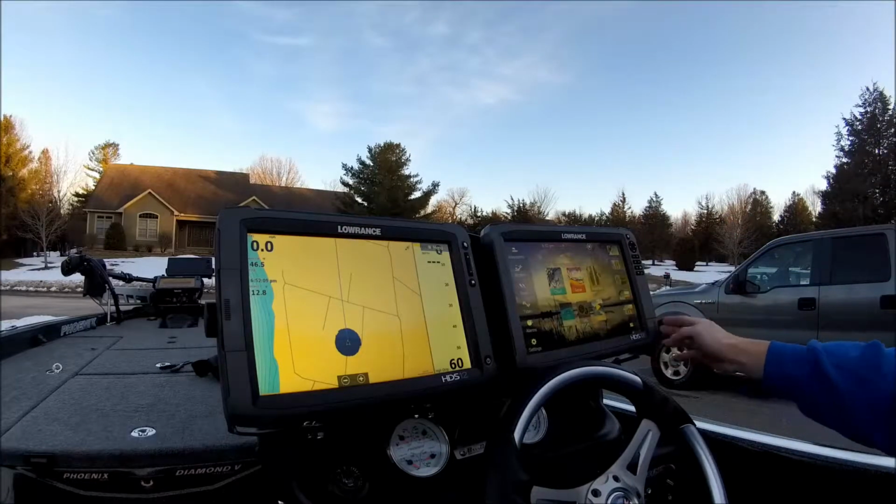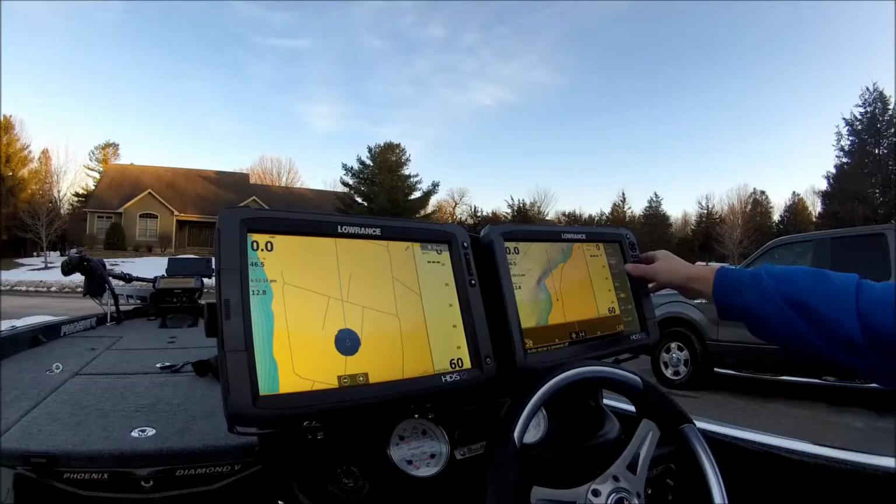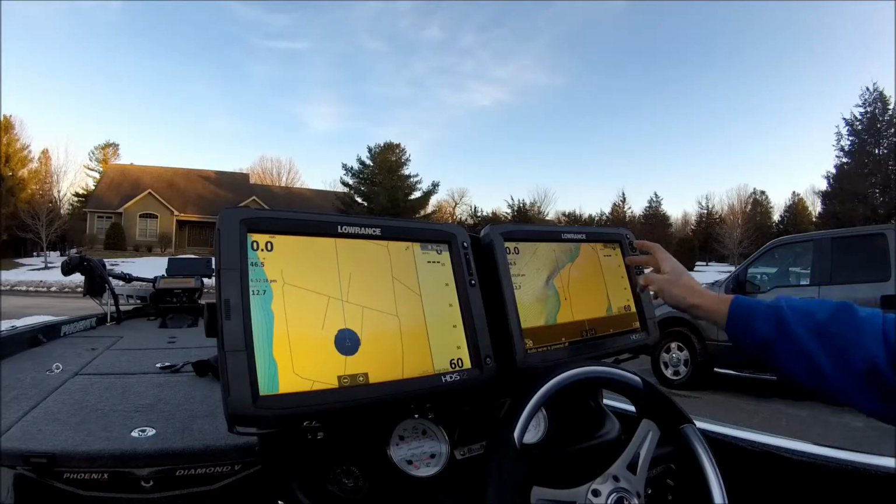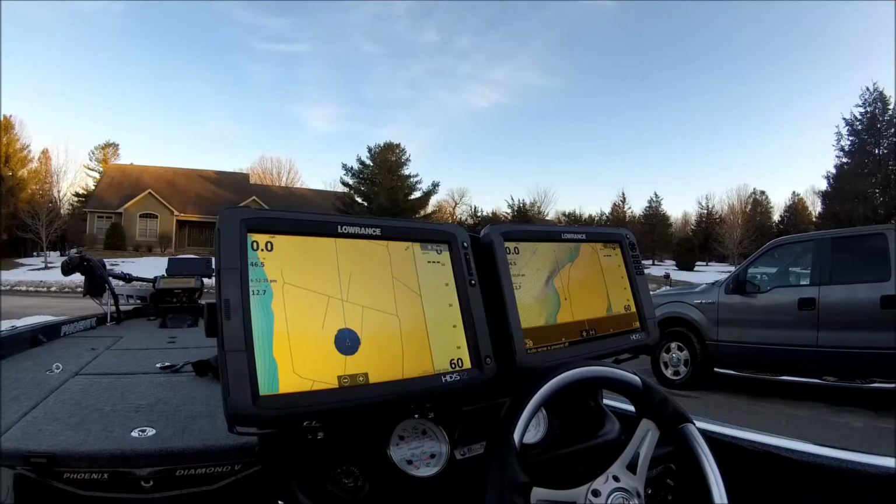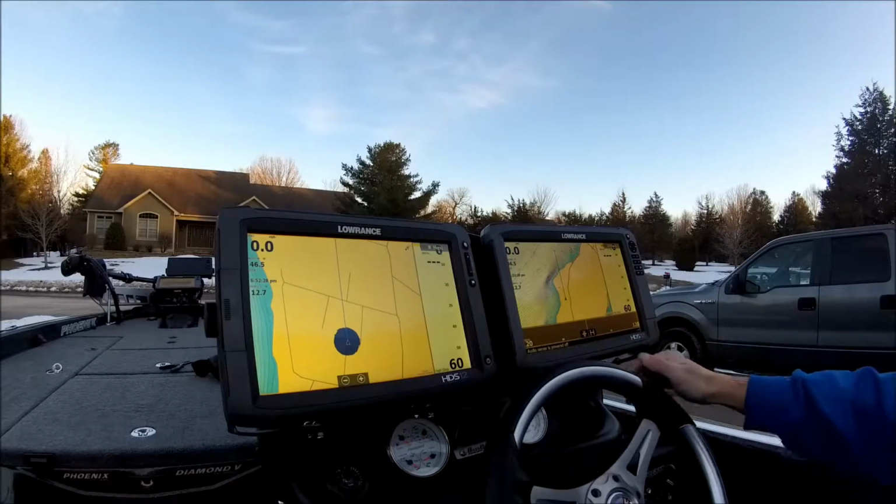My favorite screen, if I'm just running one graph, is right here. A big map, sonar, and side scan down here on the bottom. That way you get the full view here of side scan. You don't need the full page of side scan, just a little bit.